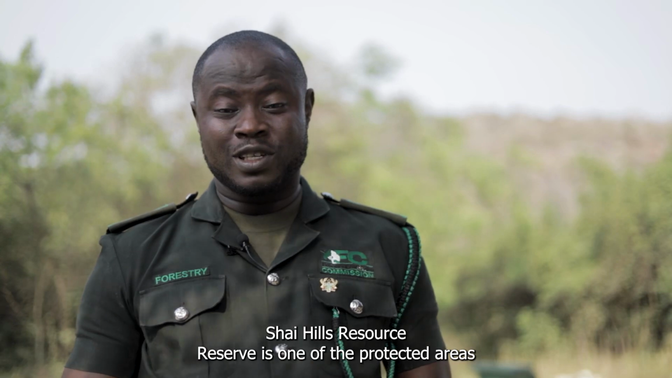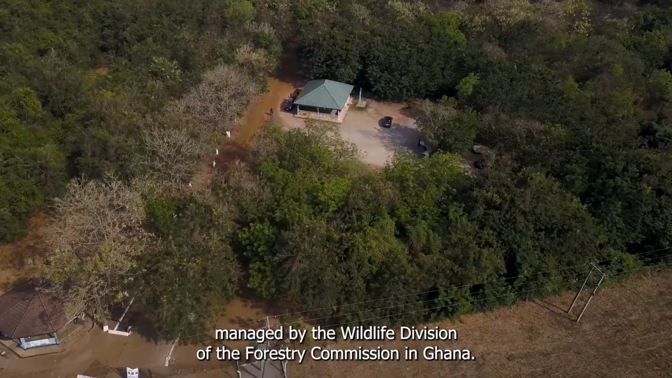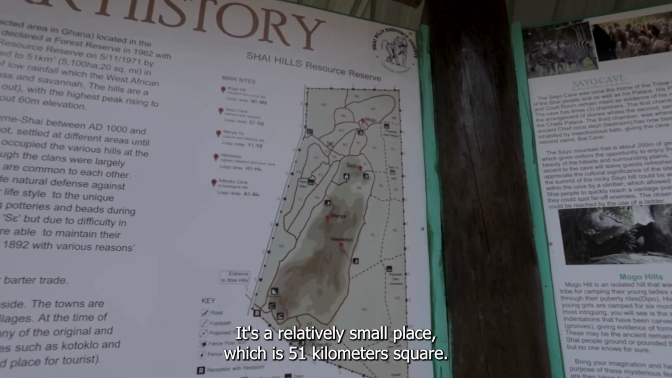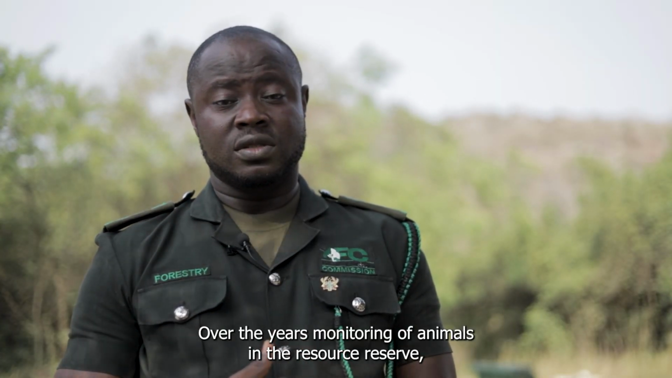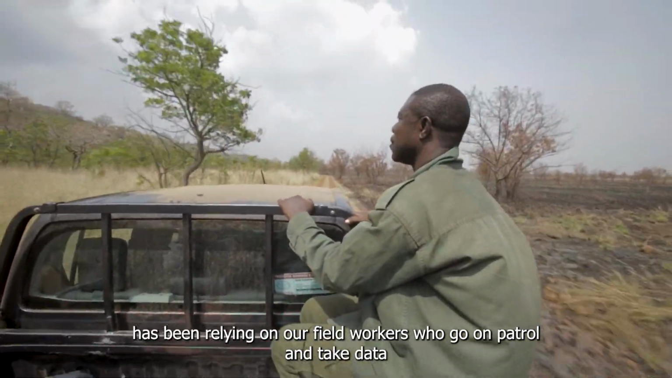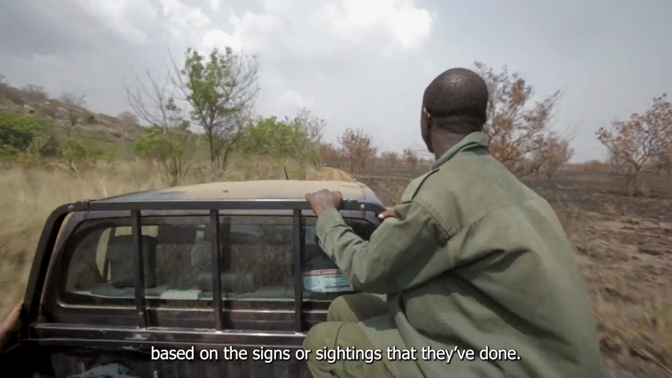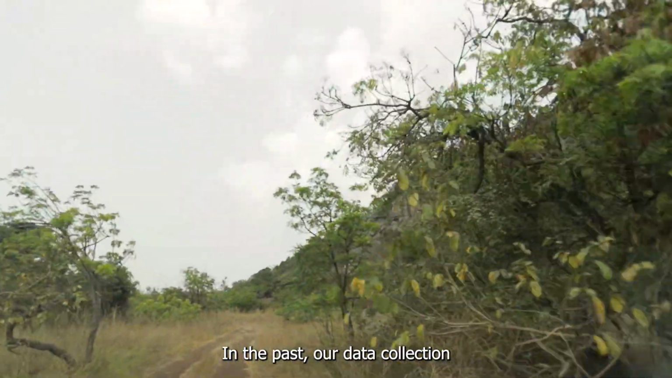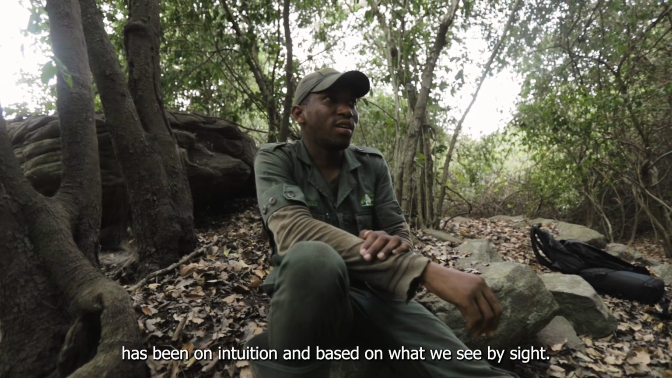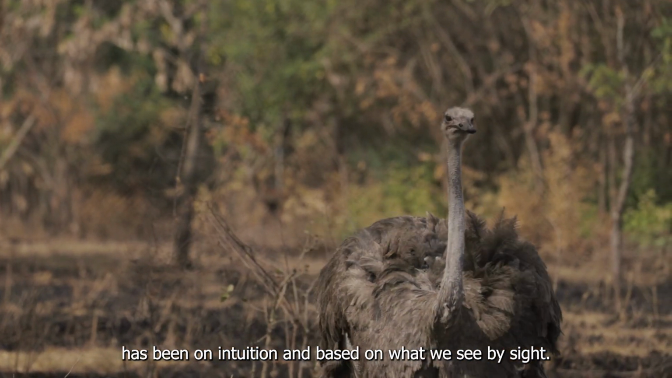Shai Hills Resource Reserve is one of the protected areas managed by the Wildlife Division of the Forestry Commission in Ghana. It's a relatively small place, 51 square kilometers. Over the years, monitoring of animals in the resource reserve has relied on our field workers who go on patrols and take data based on the signs or sightings they've made. In the past, our data collection on the presence of animals in the park has been based on intuition and what we see by sight.